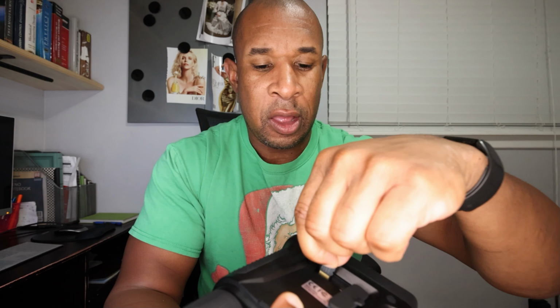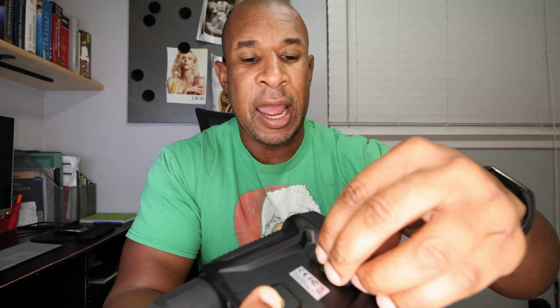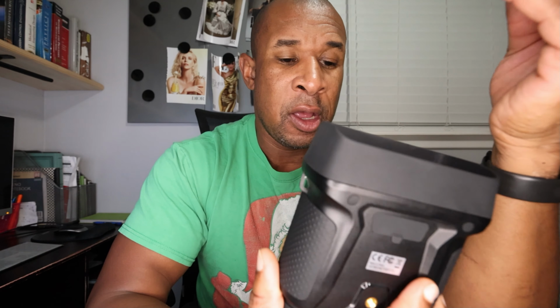The mini SD card. The other thing that it has is that it does have a mount on it, so that you could put it into a tripod and a monopod, or even, if you can, a gimbal, which is probably what I would recommend for this.